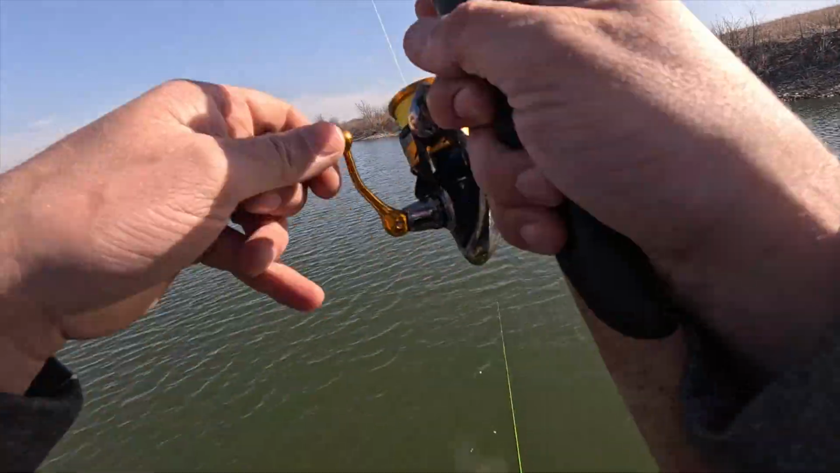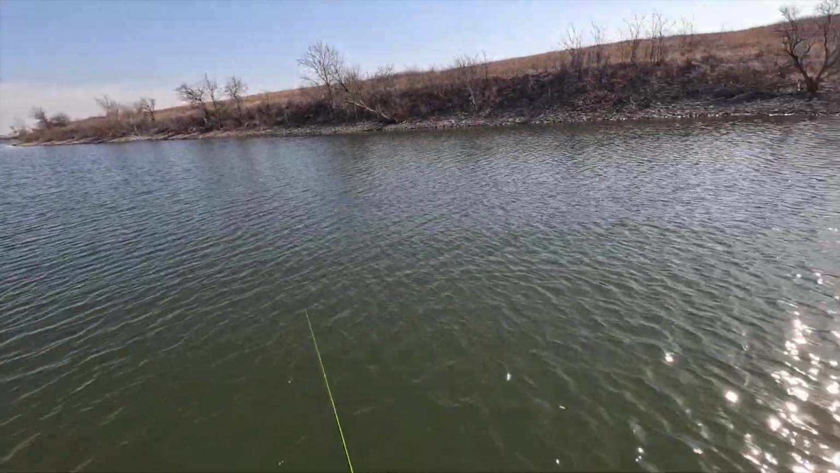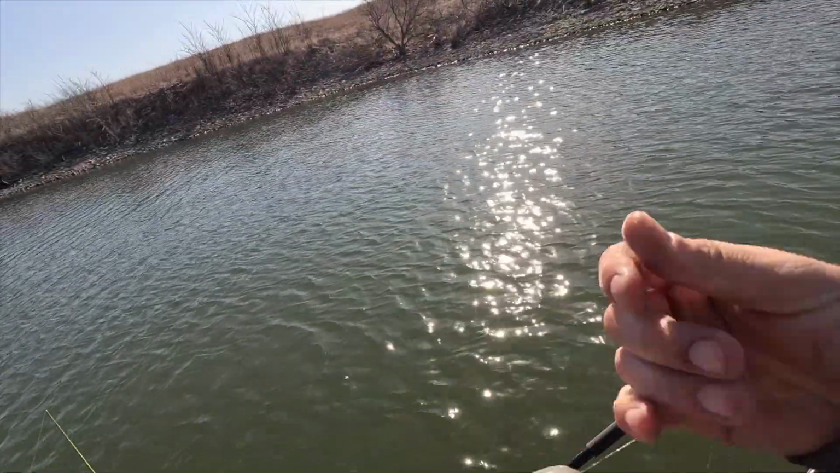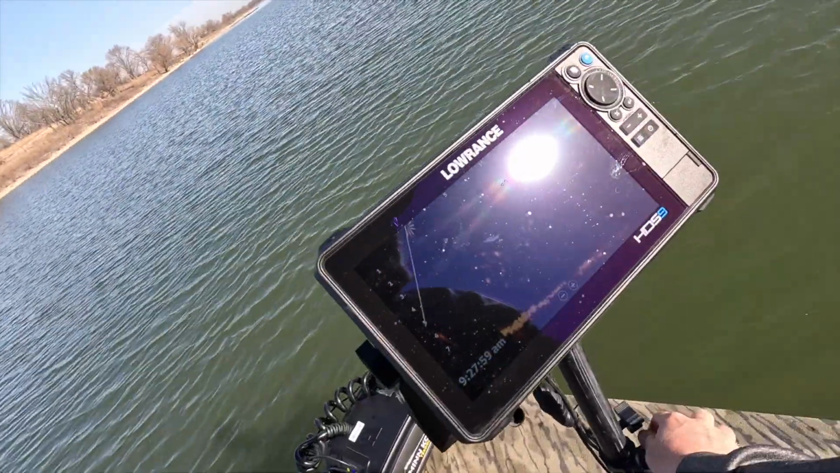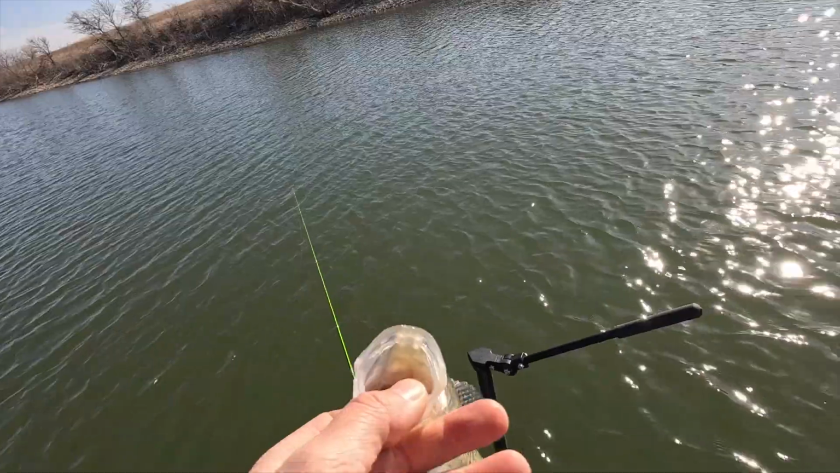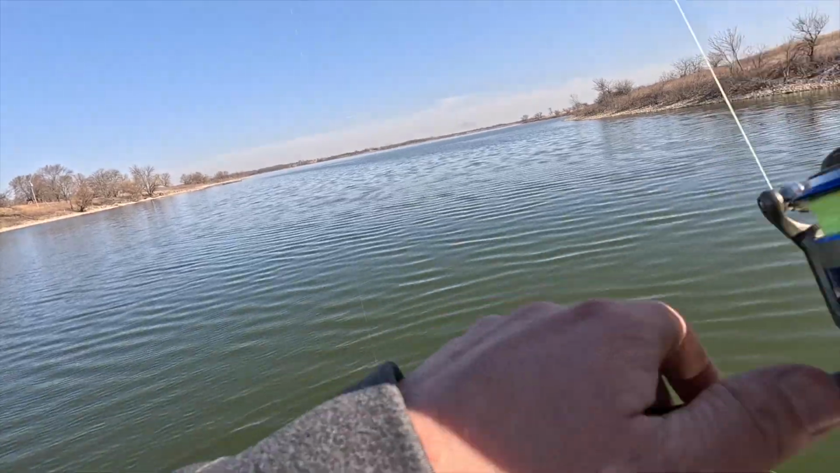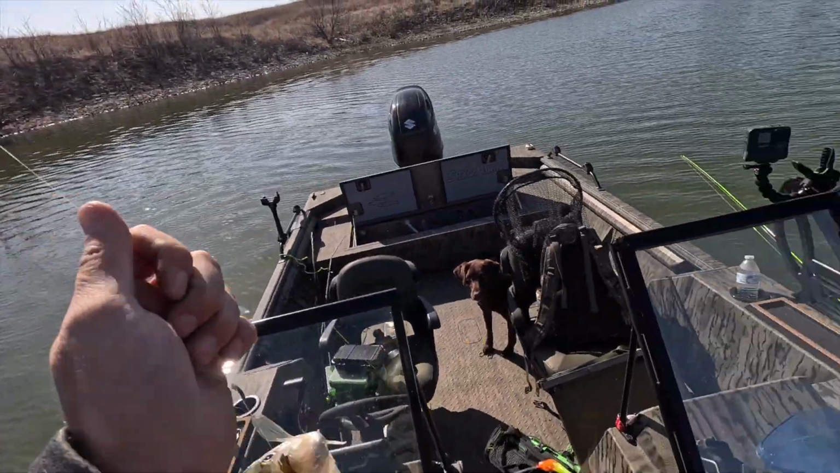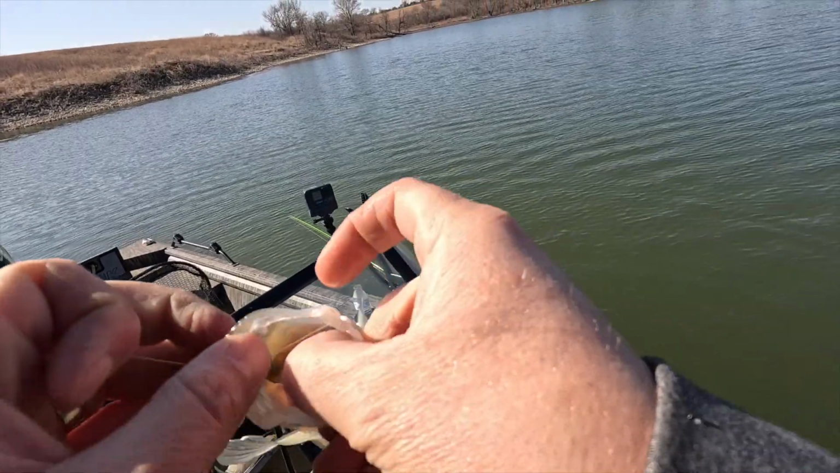Slip bobbers down. That's a nice one. It's a really nice one, actually. Slip bobber might be doing the trick. These are really finicky fish today. I'm definitely on them. It's just they're being a little picky. Got him. That's a dandy. Yeah, I'm just having to chase this school of fish around to get anything done. It's slow fishing for sure.